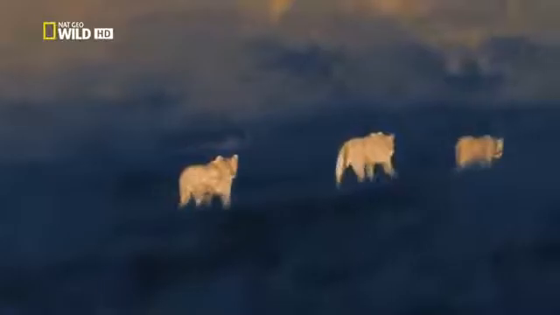Lions walk quickly and easily. And these cubs are being taken out on a tour of their range. They may have to travel 9 or 10 kilometers to find animals they can hunt. Our challenge is to follow the lions without losing them.